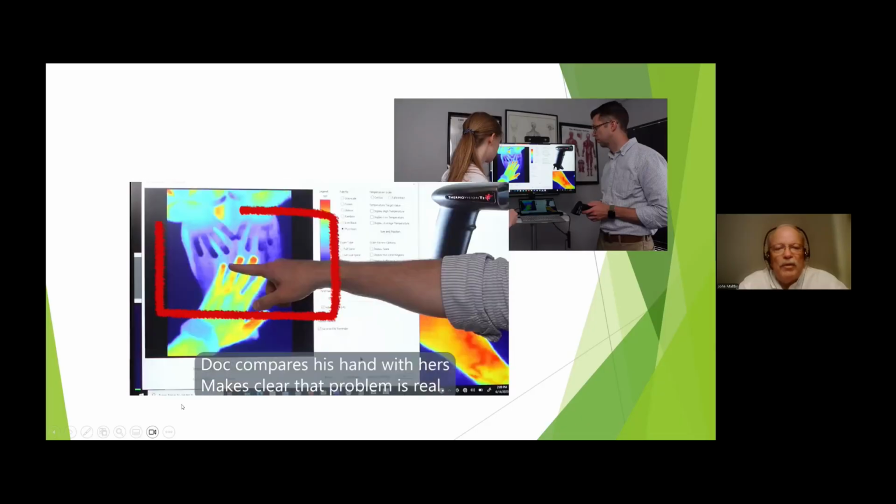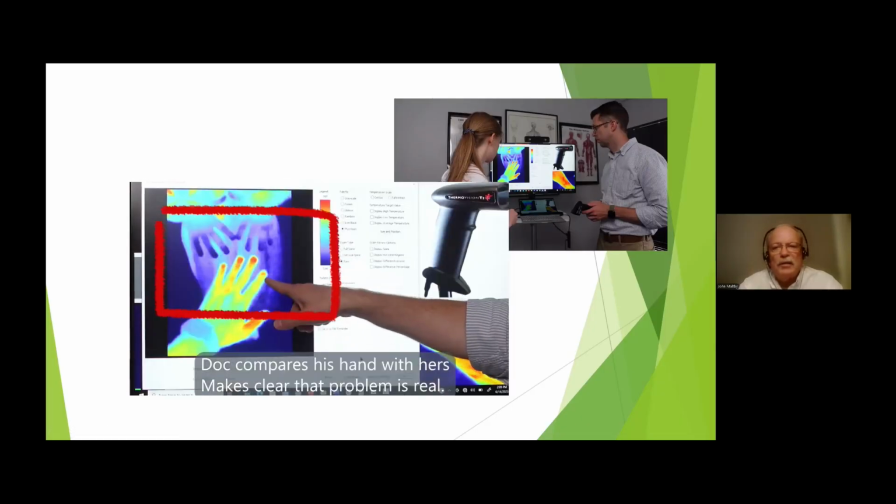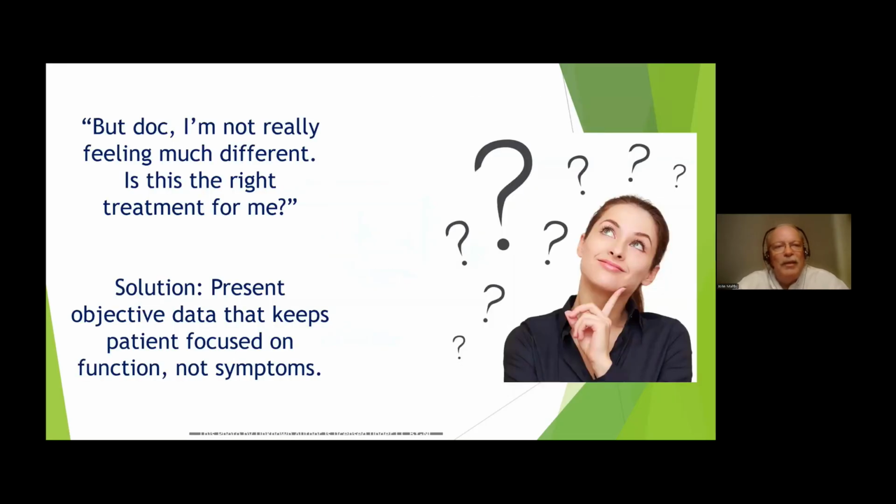And this is a quick way that he can immediately compare his hands to the patient's hands. And so they can see it on the screen. So there's lots of different things that you can do that take no time that the patient can see immediately. I think the thing is, "But doc, I'm not really feeling much better. Is this the right treatment for me?"